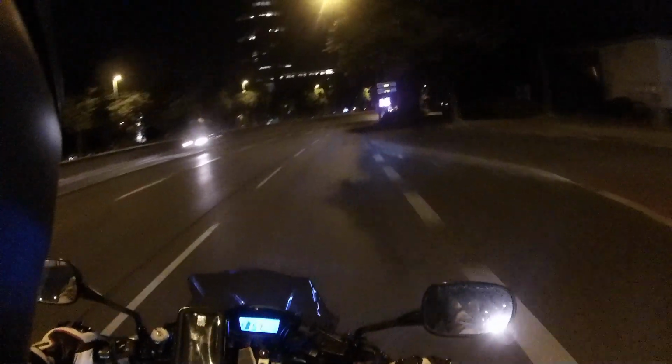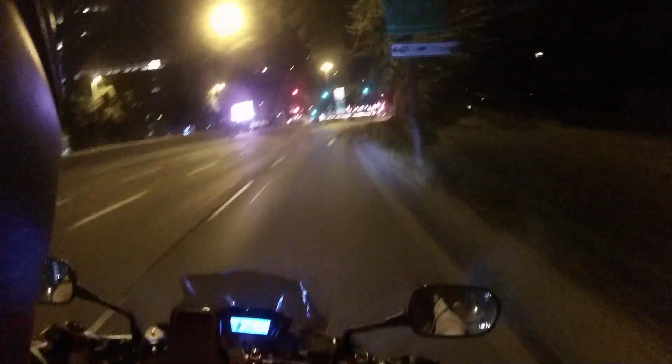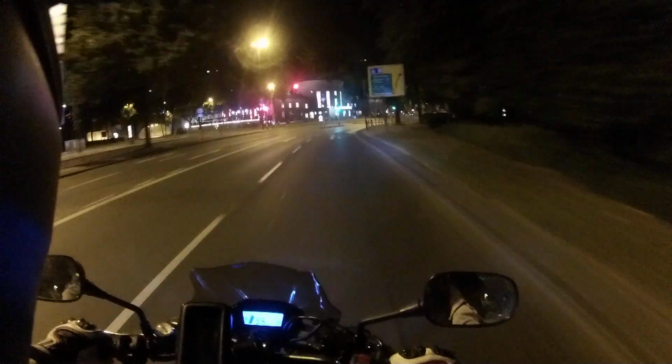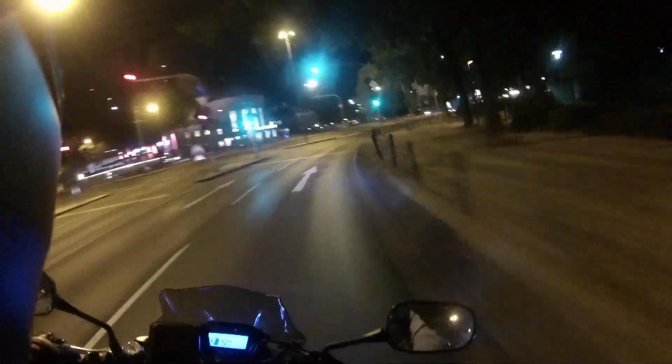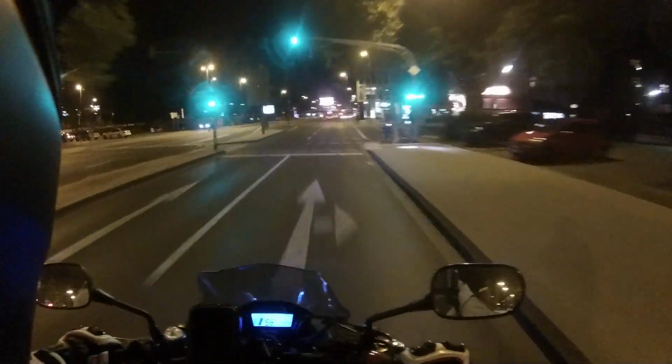Autobahn? No. That's the wrong way for me. Köln-Messe-Deutz, another train station. Looks beautiful, I gotta say that. Look at it. A construction site now.